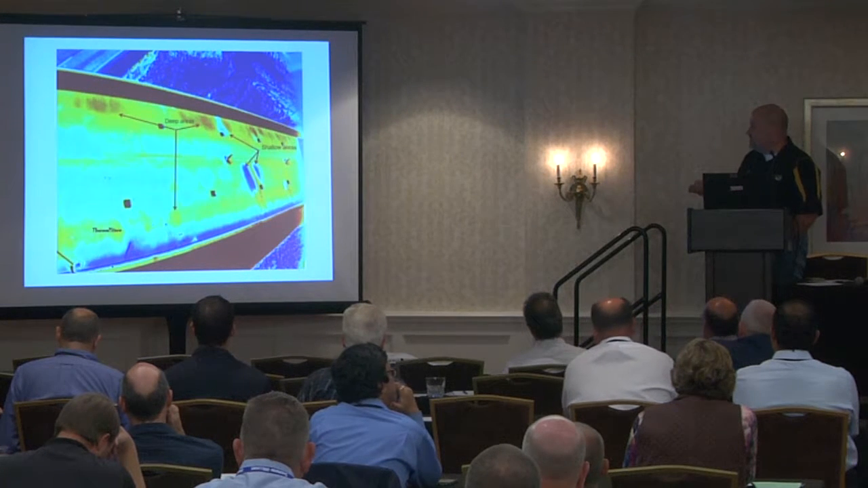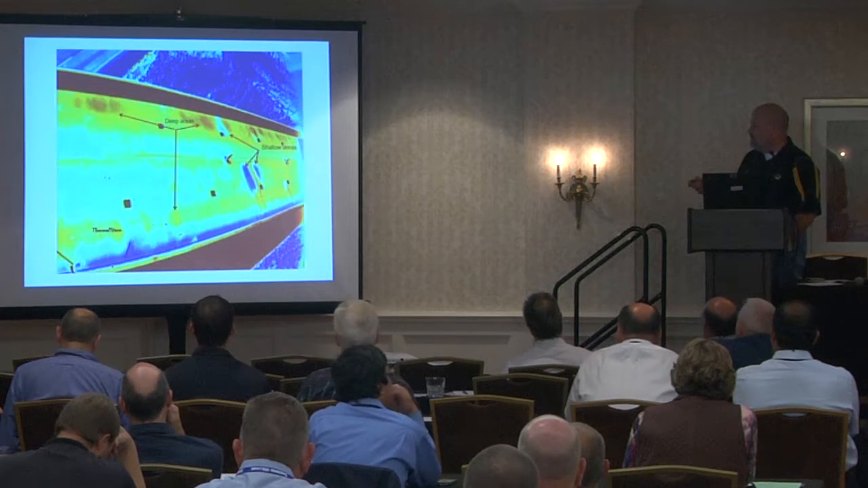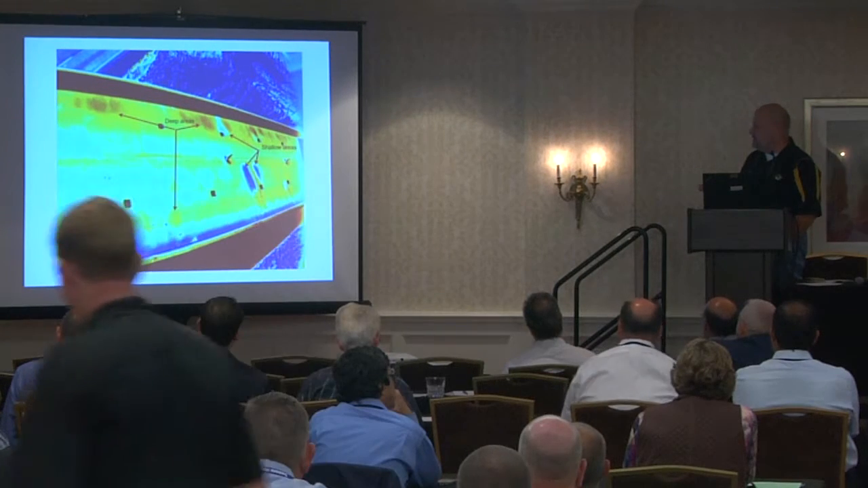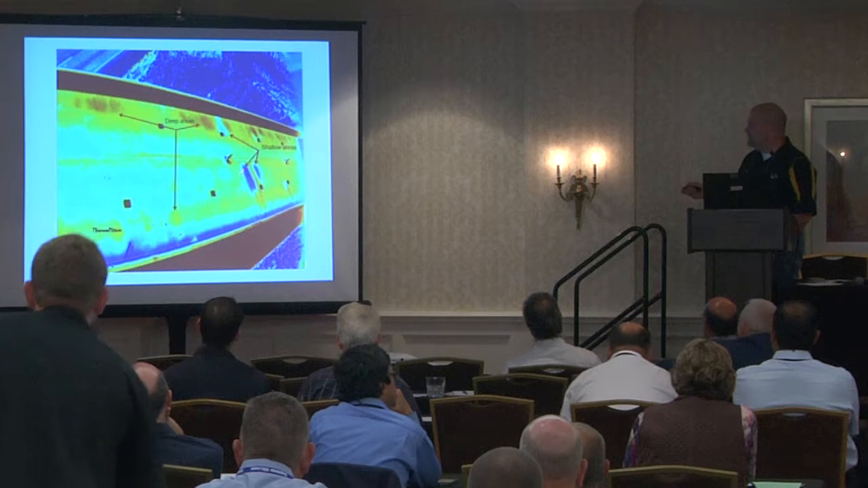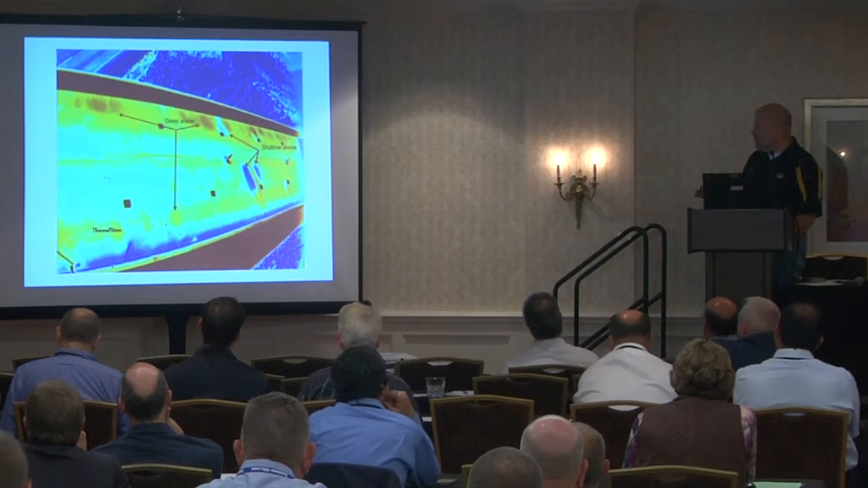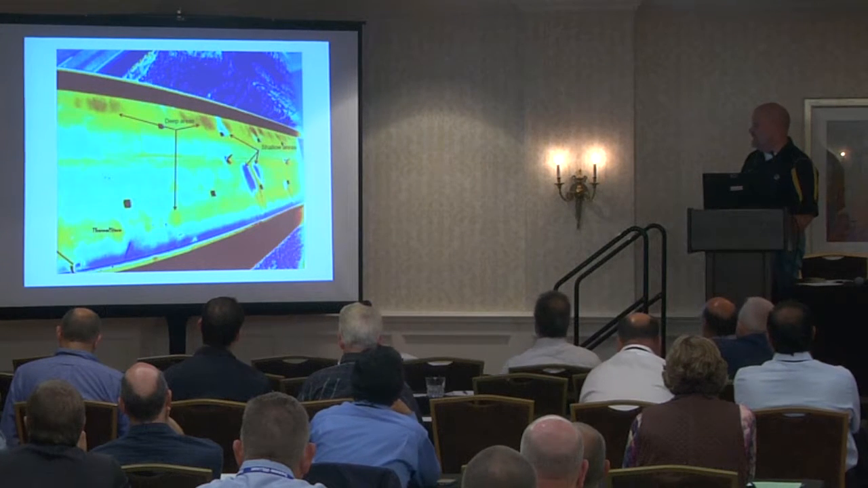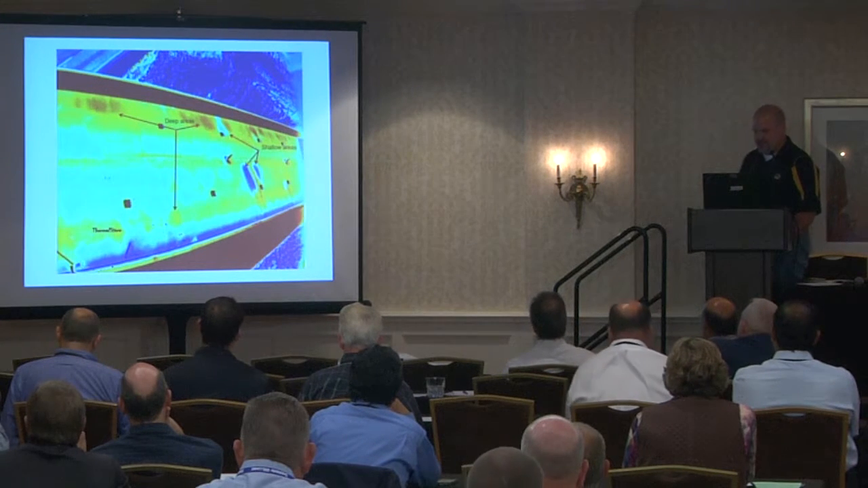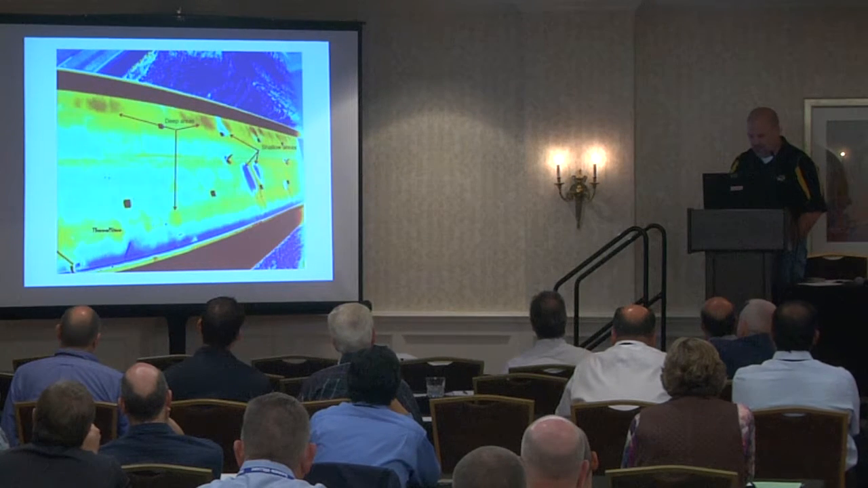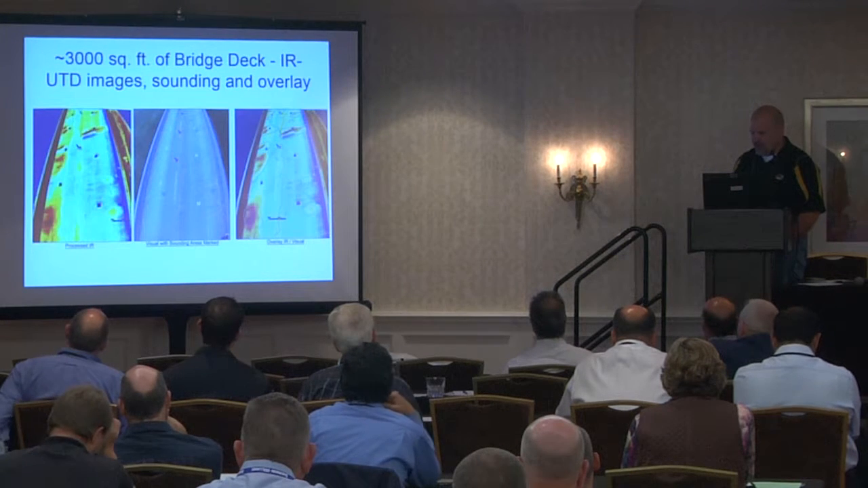So this is what the UTD image looks like. It shows the areas of delamination here. Deep areas show up as one color. They have a different rate of change than shallow areas. Shallow areas show up as a different color. You see about 3,000 square feet of bridge deck in this particular image. In this case, we had a fixed camera. Later, we put a pan and tilt on it so you can do 3,000 feet in either direction, really, or probably even more if you get a little higher.